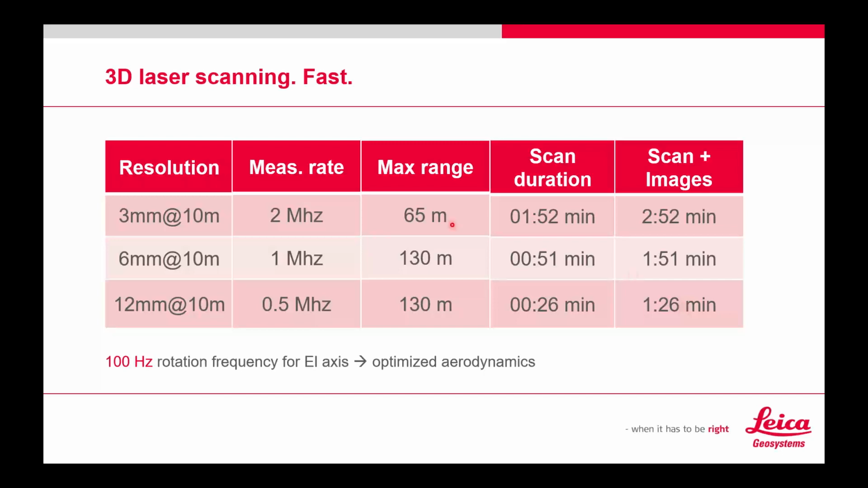And then as your resolution goes up, so does your measure rate. And of course, as your resolution goes up, your range is going to come down as well to keep that 3D point accuracy where it needs to be. But again, even at the highest resolution with imagery, you're looking at less than 3 minutes for a full scan, full 360 degree.